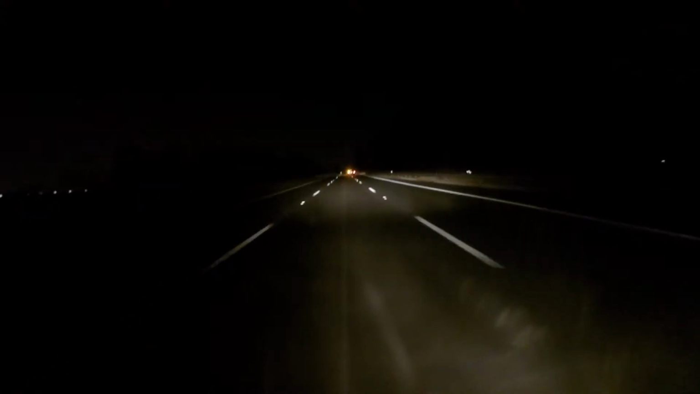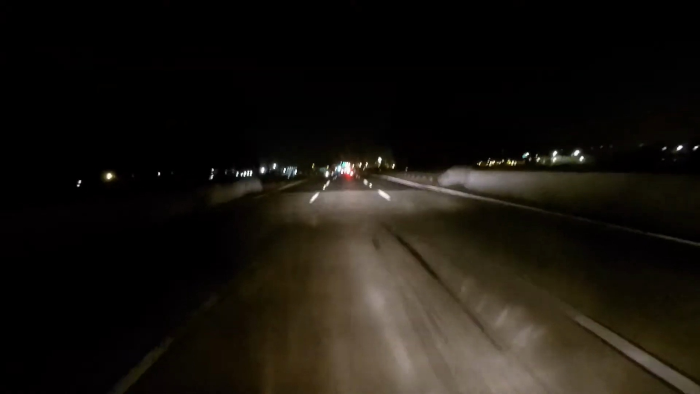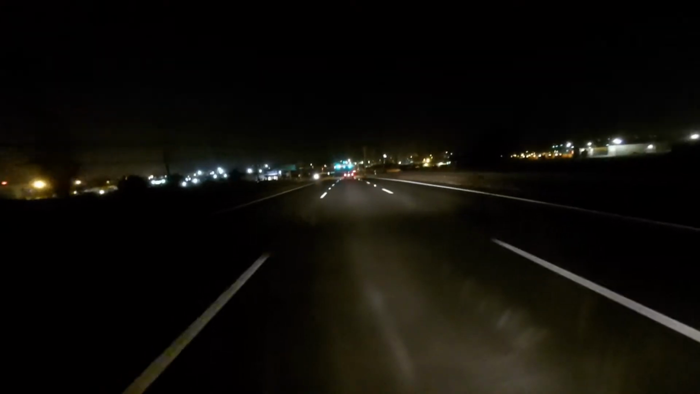Alright, come on, Jesus. Day 3 on a new bike, and if a deer hopped out in front of me, I wouldn't even be able to see it because of the fog. Yep, I need a block of lava. Pretty bad.